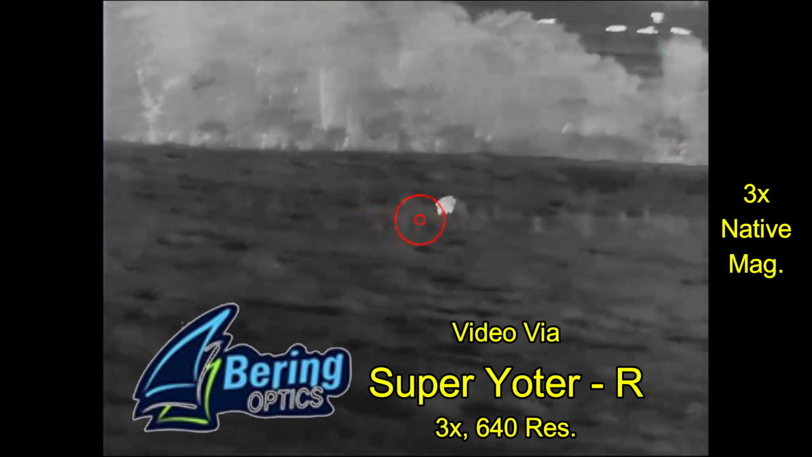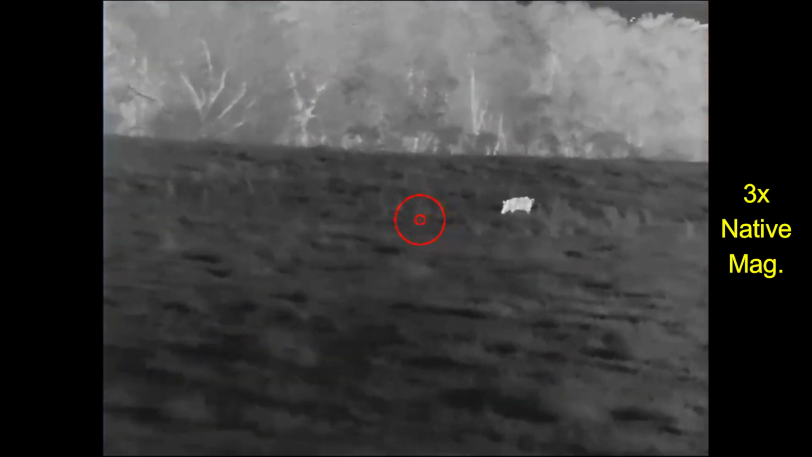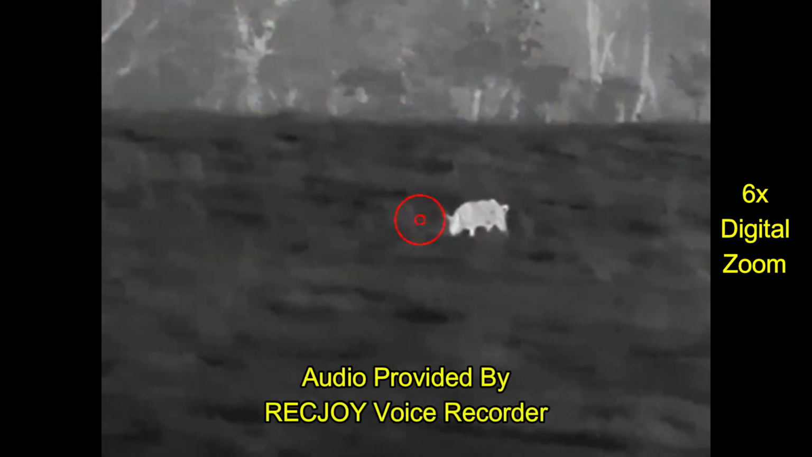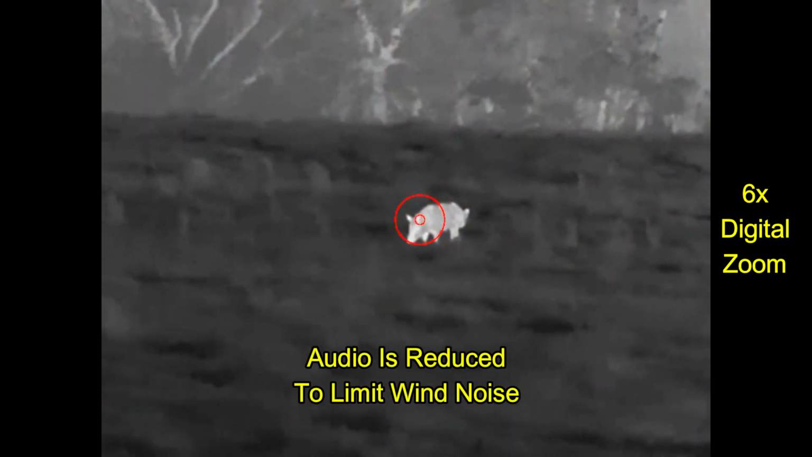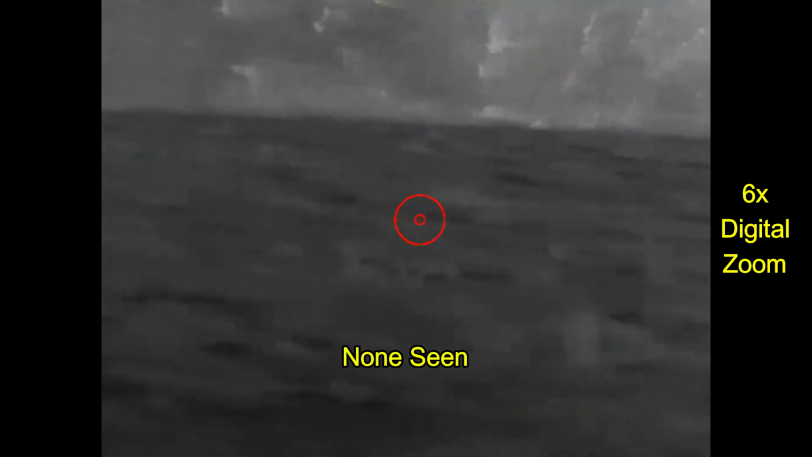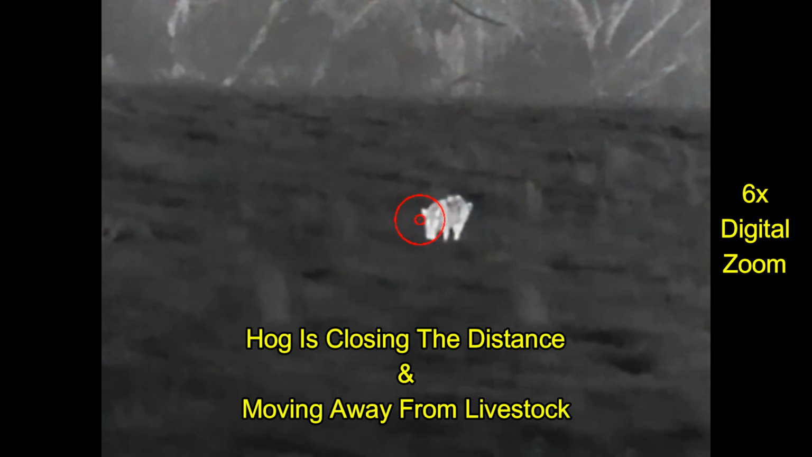And I'm getting all this video through my Bering Optics Super Yoter-R thermal weapon sight. And it's mounted on my 6.5 Grendel shooting Federal American Eagle Spear TNT 90 grain ammunition. Still no livestock in the immediate area where the hog is headed. And I'm just going to continue to let it get closer.